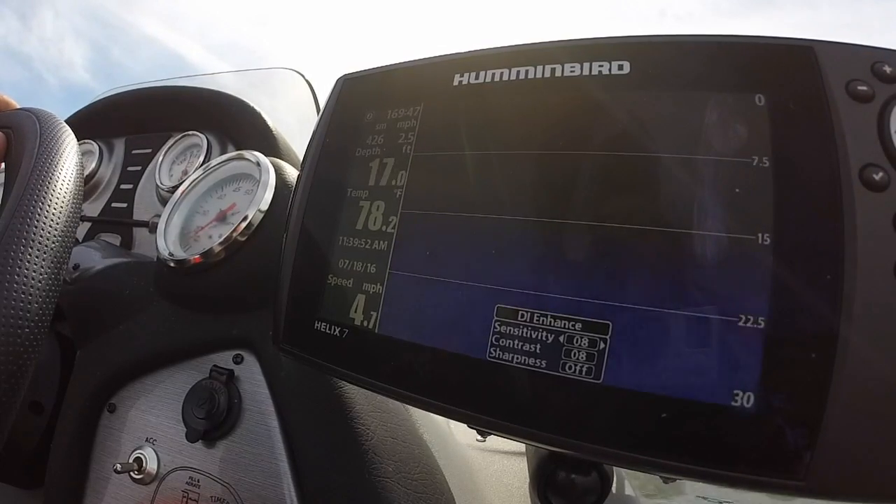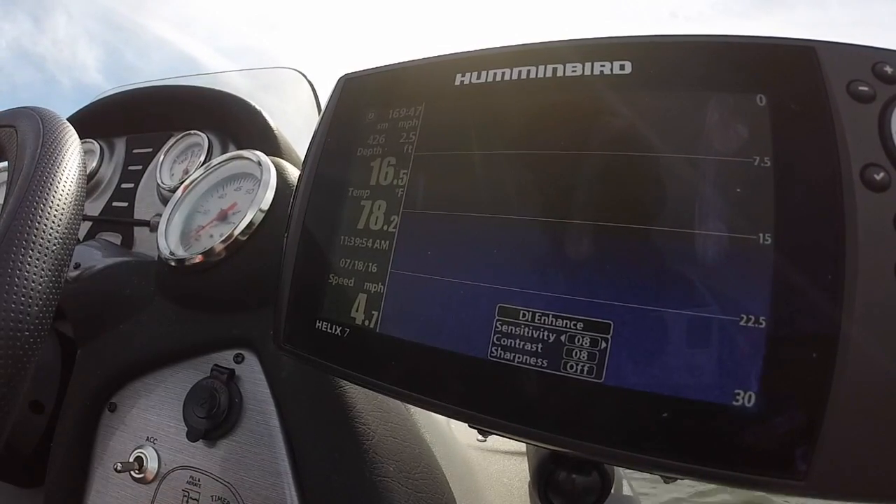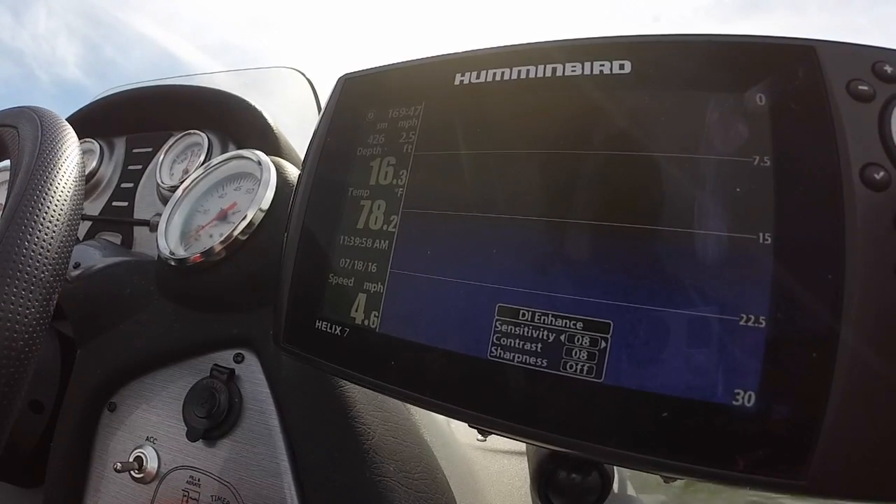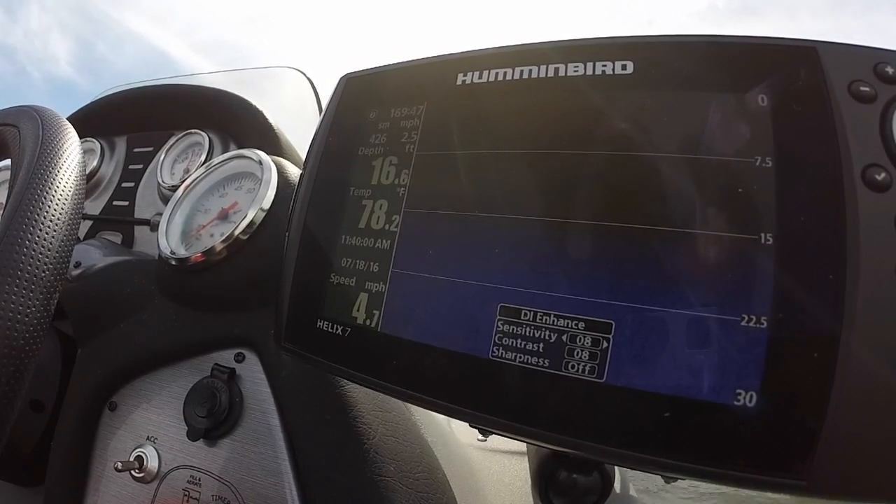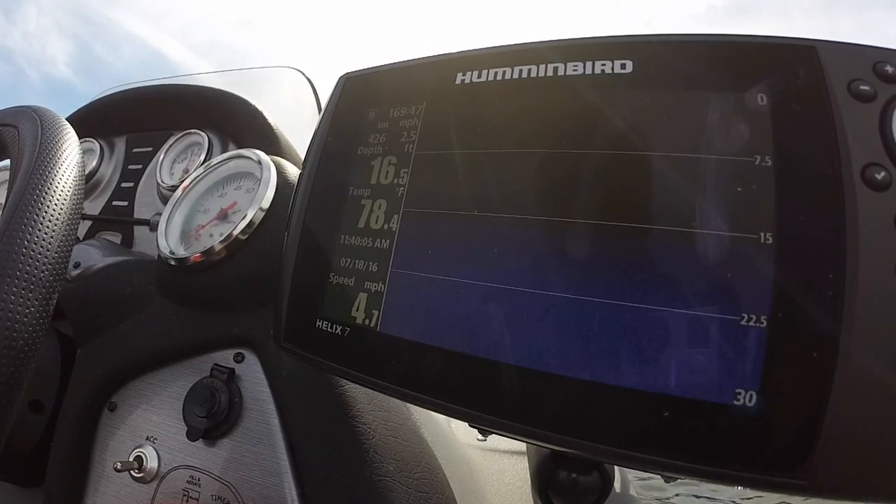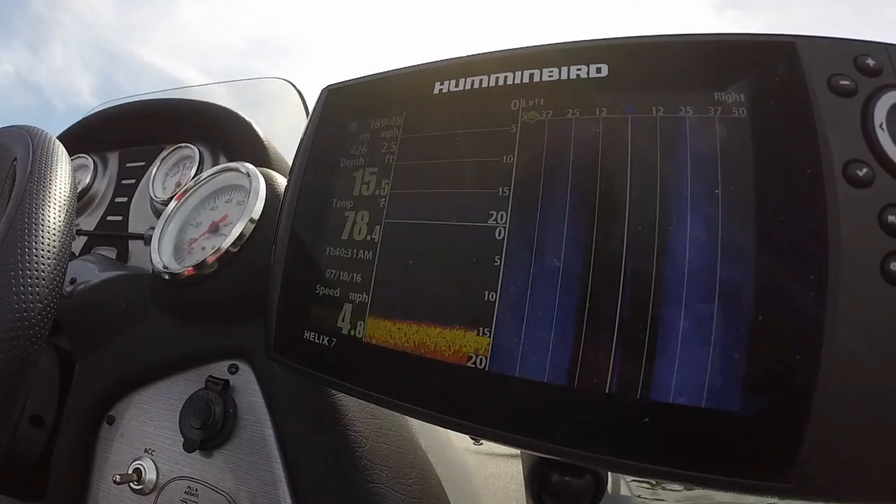I like to keep it simple and the sensitivity low to keep a clear screen. As you can see, there's some surface clutter here, but other than that, just keep it simple. Colors too. Blue is the best color you can use, in my opinion.